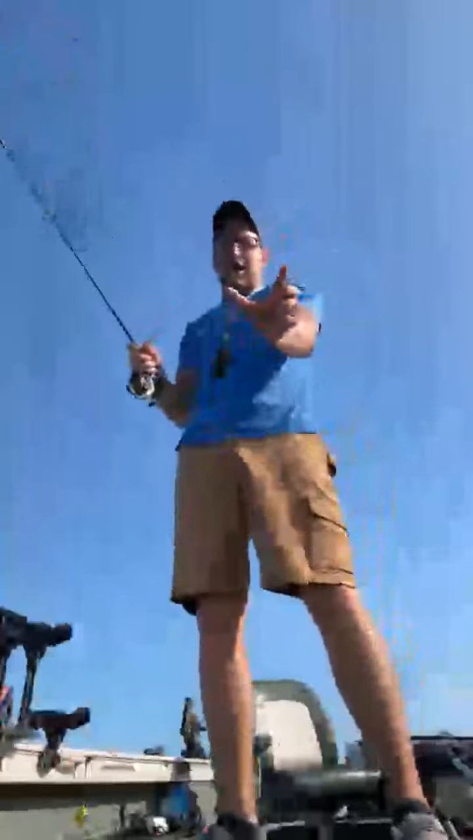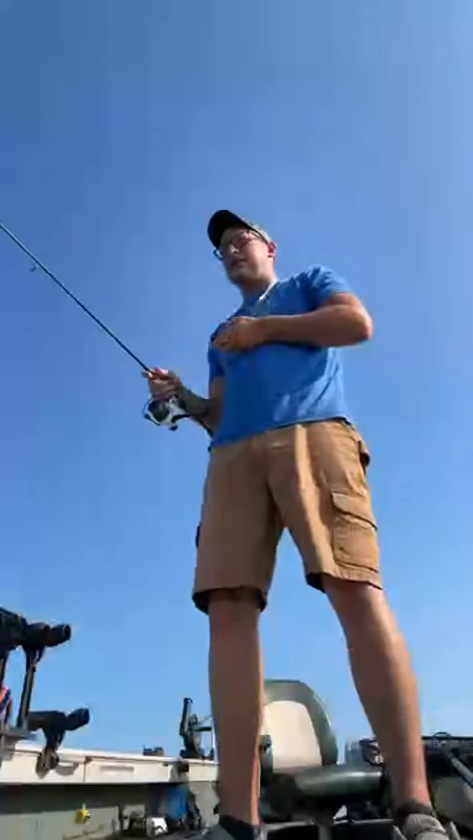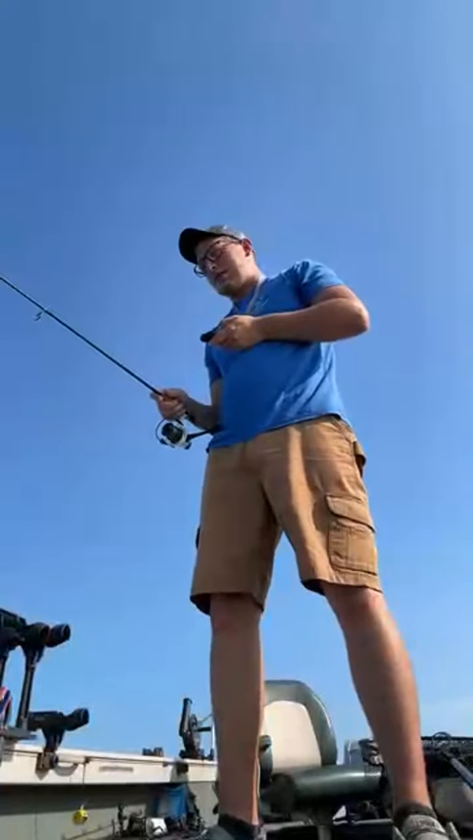That's a bummer. I was hoping that was a 10-pounder. I was hoping that was a $3,000 fish right there. I didn't realize. Yeah, I should have realized when it was a giant red blob instead of a long mark that it wasn't a walleye.